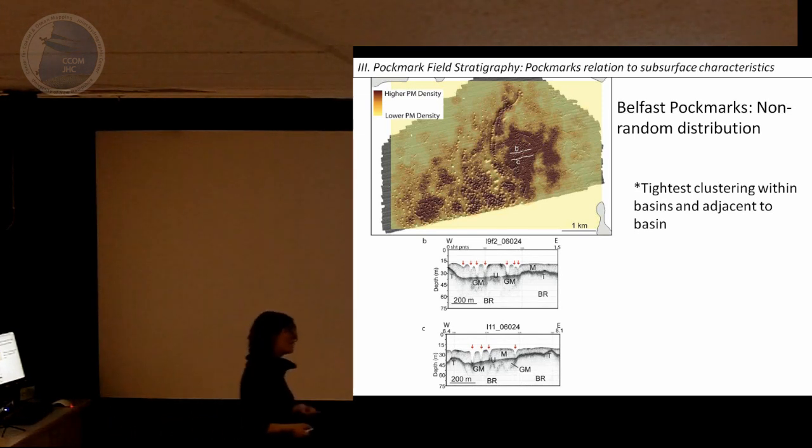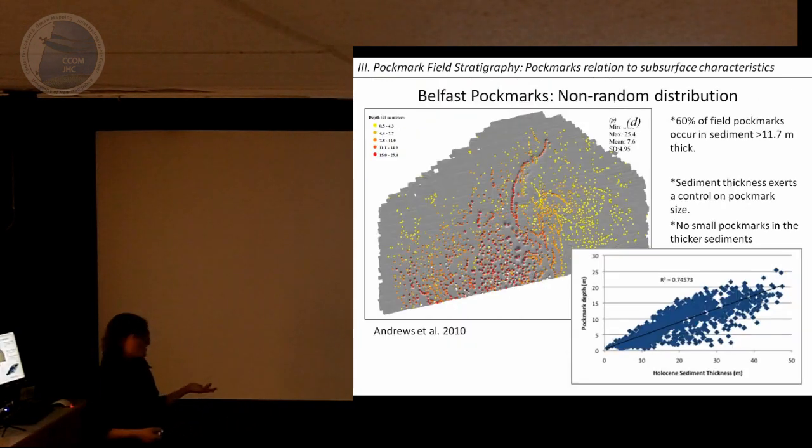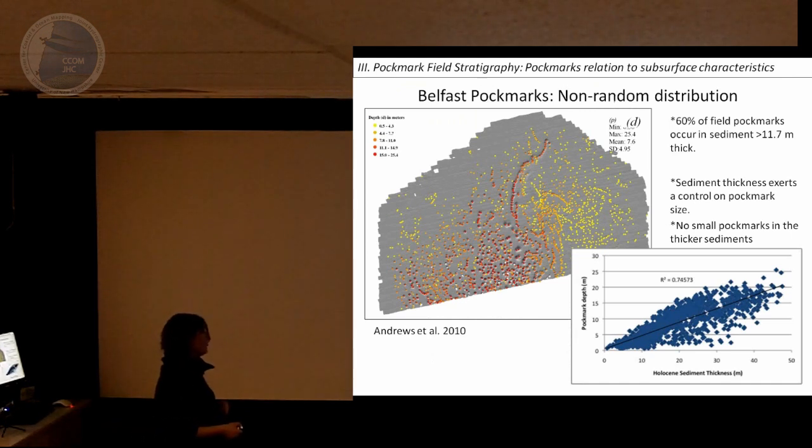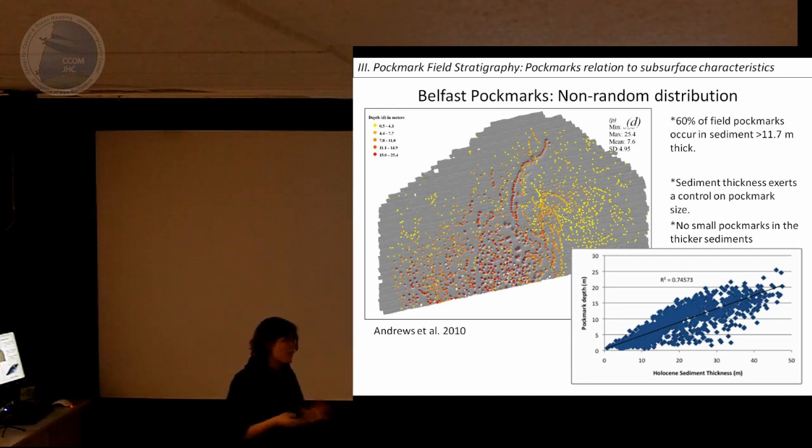You generally find the pockmarks most tightly clustered around small basins under the present day seafloor, and along irregular topographic highs. So we're able to say something about the relationship between where pockmarks are and sediment thickness. There does seem to be some control over that. You get bigger pockmarks in thicker sediments, and smaller pockmarks on the outskirts. Part of that relationship makes sense because the pockmarks are only in Holocene sediment. We know this from the stratigraphic record. They have to be in the Holocene.